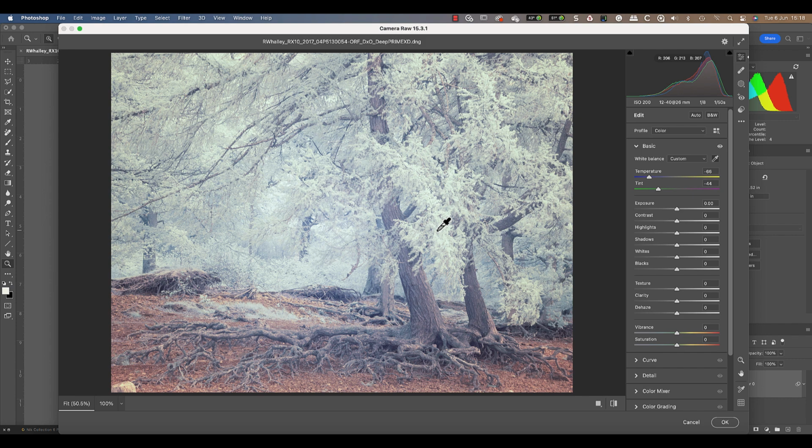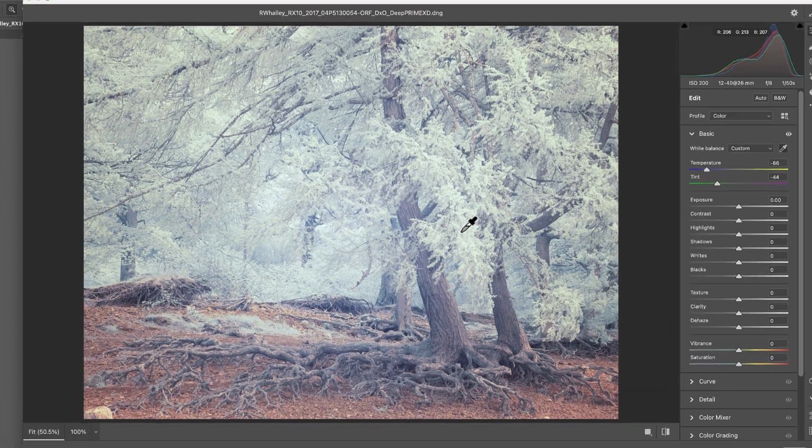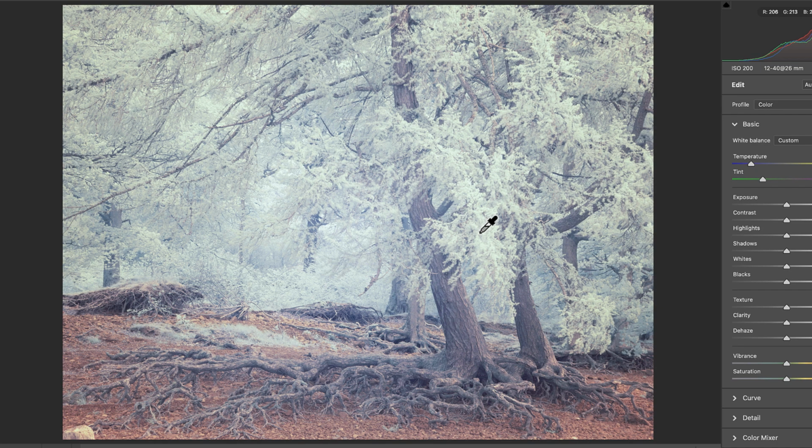What you're seeing here is false colour that we've created. If we look at this image, we see three distinct areas. There is the ground, the tree trunks and the foliage on the trees. By clicking on any of these, we can use them to set the white balance, which creates colours in the